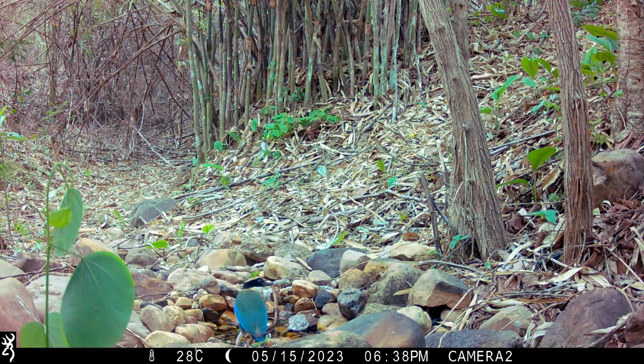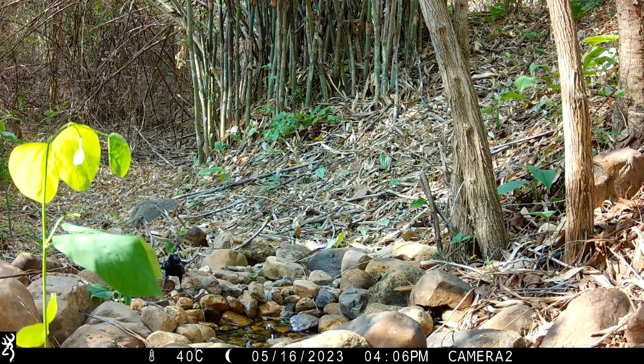But in this case, we do have a bird, and it's a blue-winged pitta. Absolutely fantastic. And a pair of blue-winged pittas made a nest just to the left of this pool on the ground in the following month in June. And as it goes out of shot, you will hear the call of its partner. But unfortunately, the chicks were eaten by something when they were only about a week old. That's a very frequent occurrence, apparently, with these ground nesting pittas.